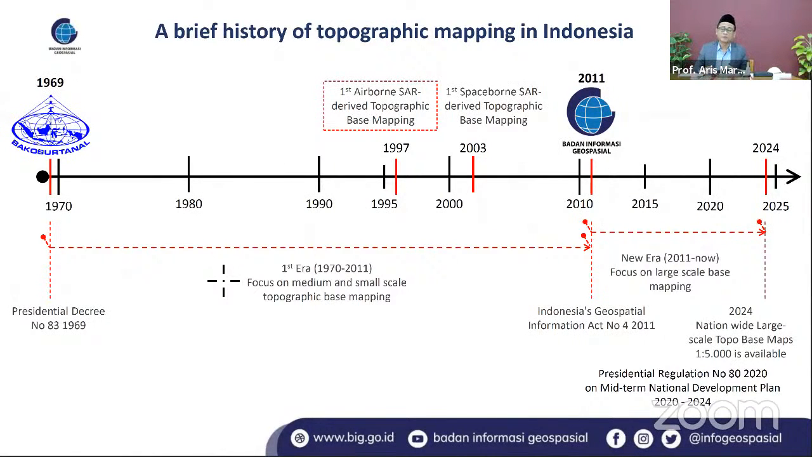From then until now, we have been focusing on large-scale base mapping, which is at a scale of 1:5,000. As you may be aware, doing this mapping at such a large scale is quite a challenge for Indonesia, not only because of our very large area, but also because we face challenges with the technology we should use, as well as with human resources on our side.